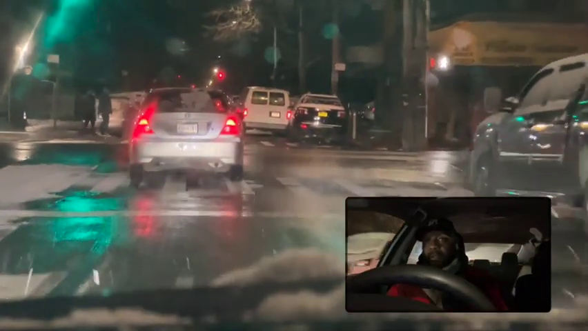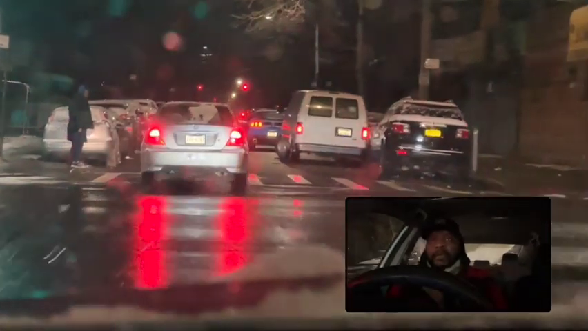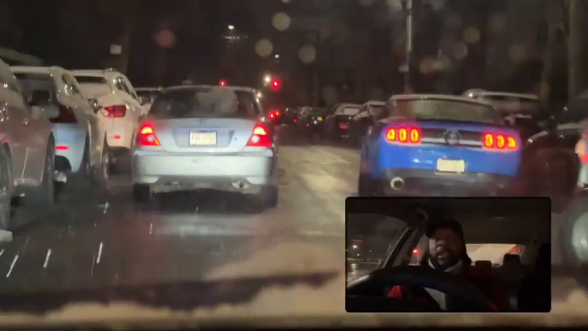There is a snow driving lesson today. Pay good attention to everything. What is this guy trying to do here? You see what I'm saying? Paying attention.